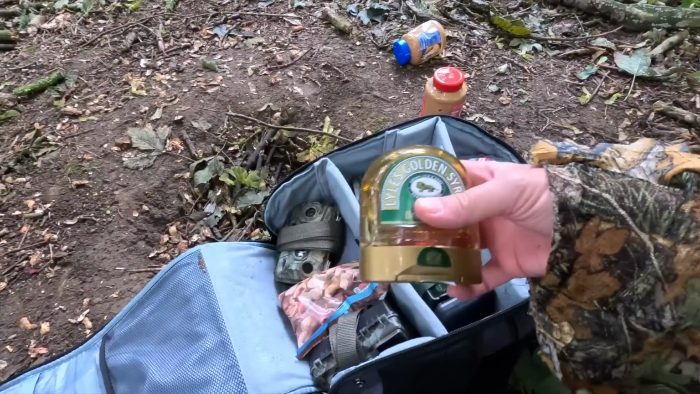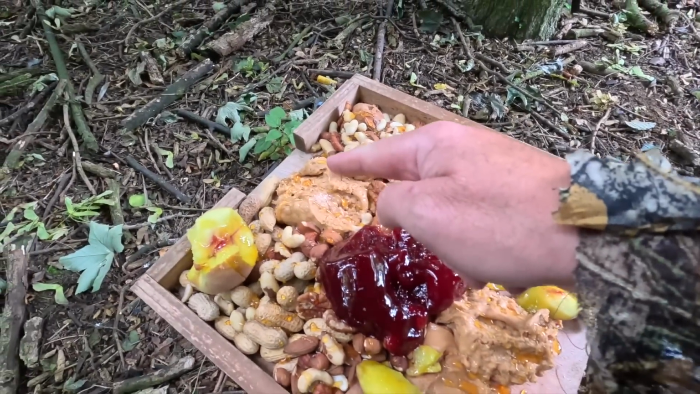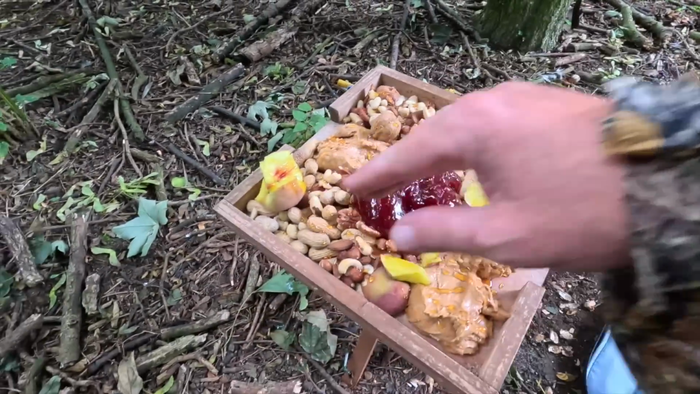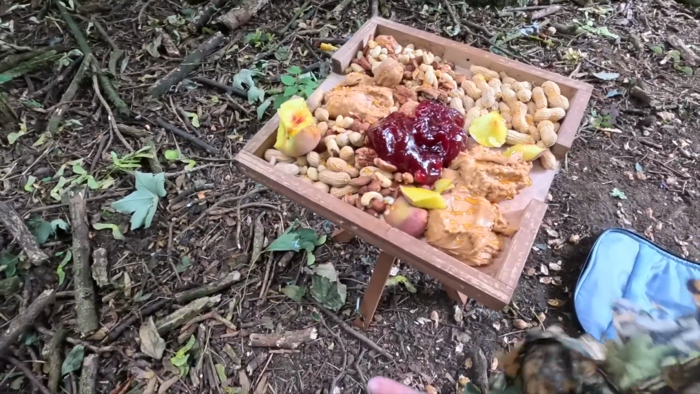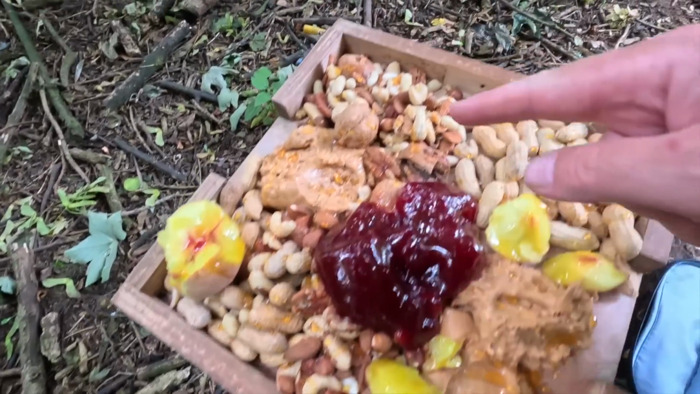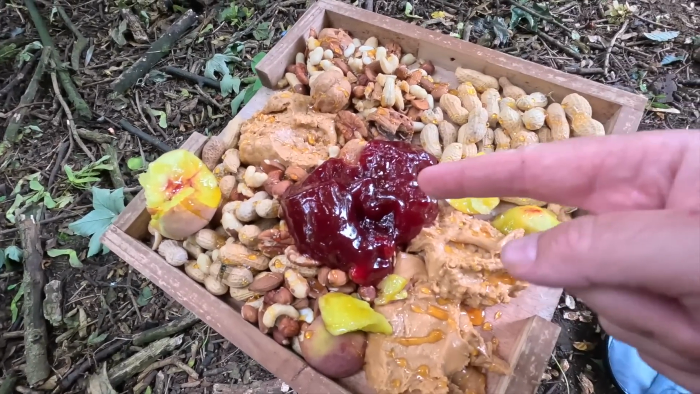syrup. They love this. So we have got smooth peanut butter, crunchy peanut butter, monkey nuts. I've tried to put them at different sides because I don't want the animals coming in at that way really. I want them to be in at this side, so as long as we get some from this side. And then we've got mixed nuts, we've got walnuts, and we've got a big pile of raspberry seedless jam,